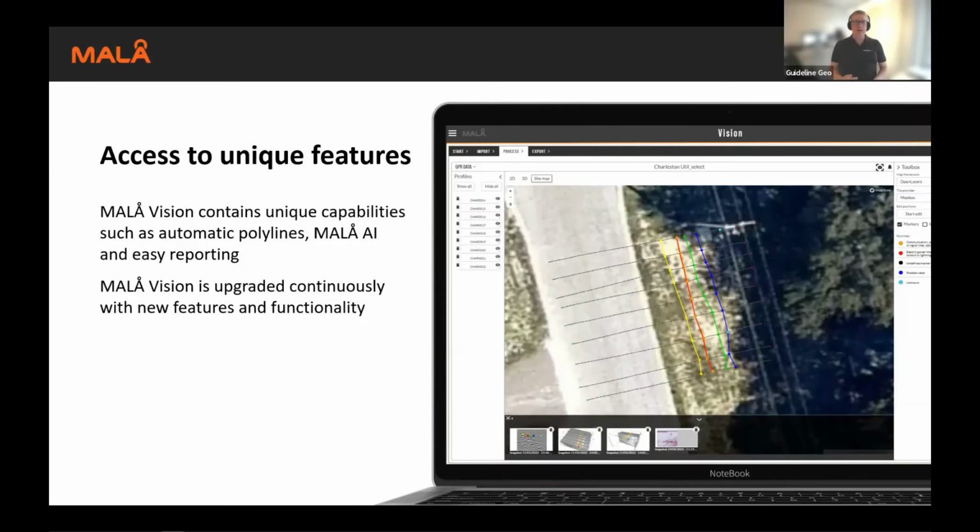You can quickly add text, and then you can export that to either a Word or PDF format. And obviously, if you need to use a third-party software, you can export your data from MALÅ Vision to generic formats like DXF, for example, for integrations to AutoCAD and ArcGIS.